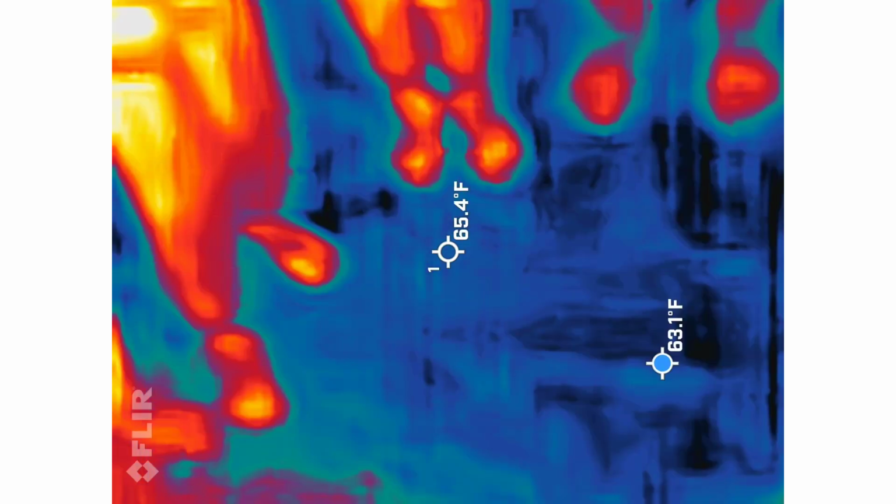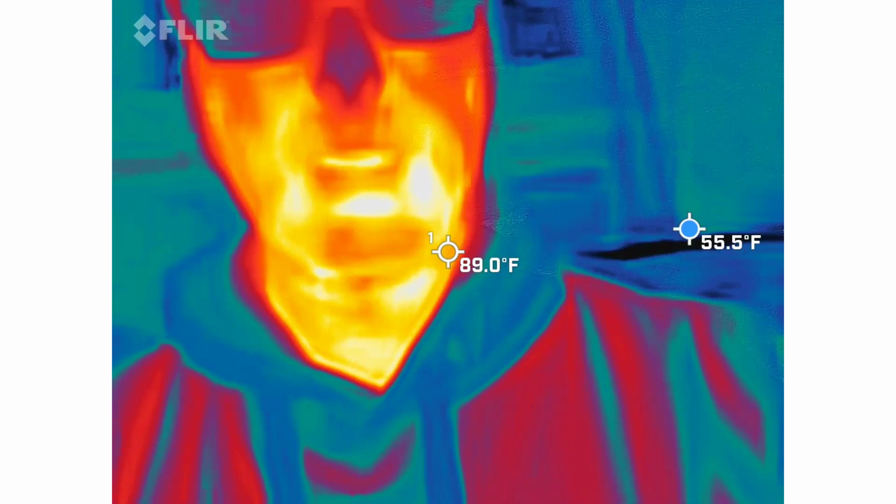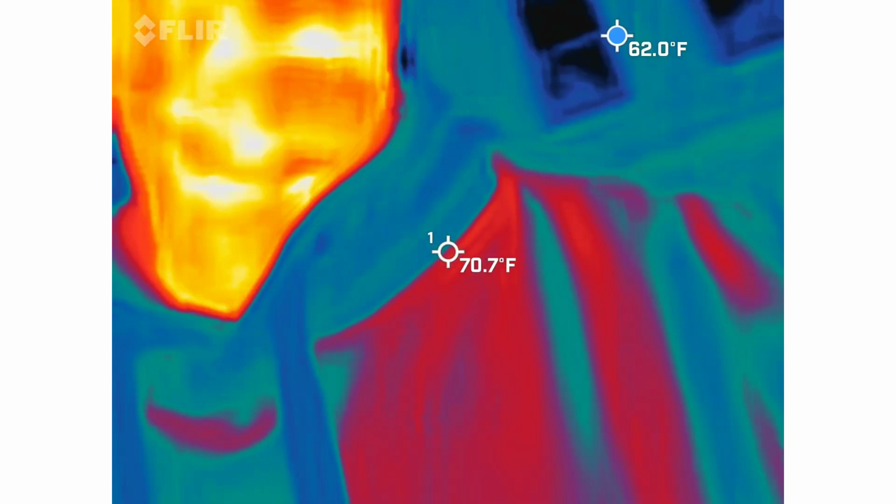So first and foremost, thermal imaging. You guys should be able to see me in there. I'm the orange, red, and yellow guy. This is the real deal. This is a FLIR Pro. This is what firemen use to actually help save people. So this is a real camera. We're literally looking for those blue and black spots to move on their own or take shape.